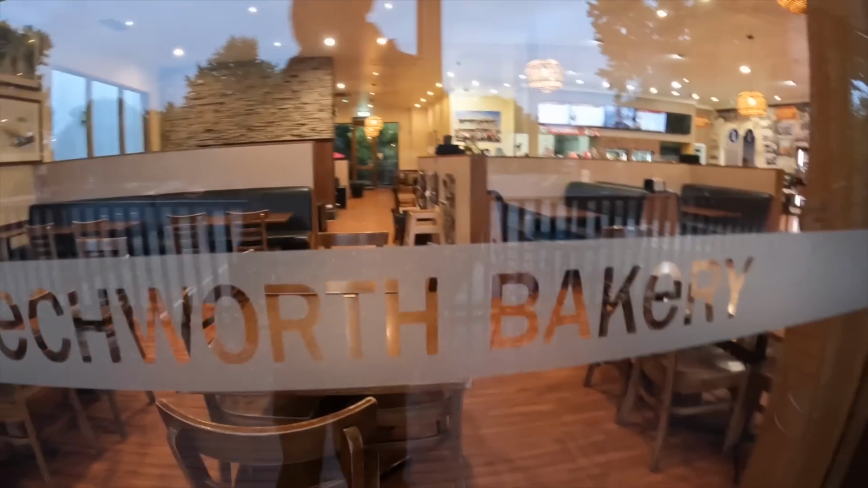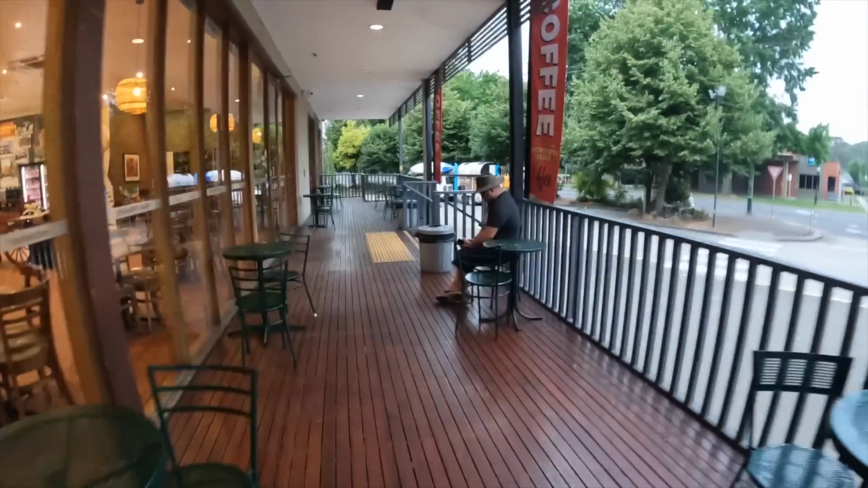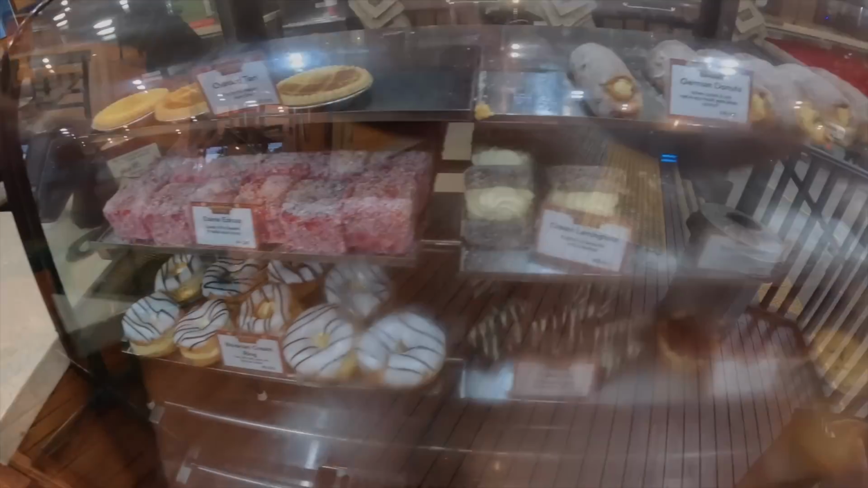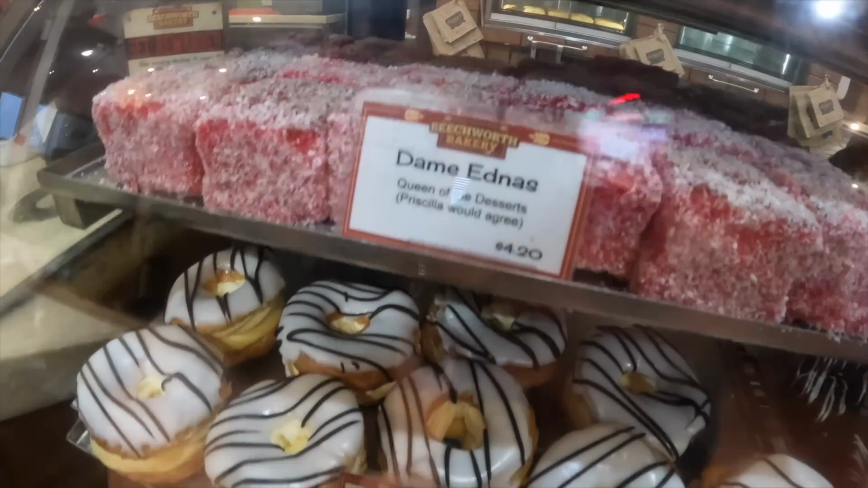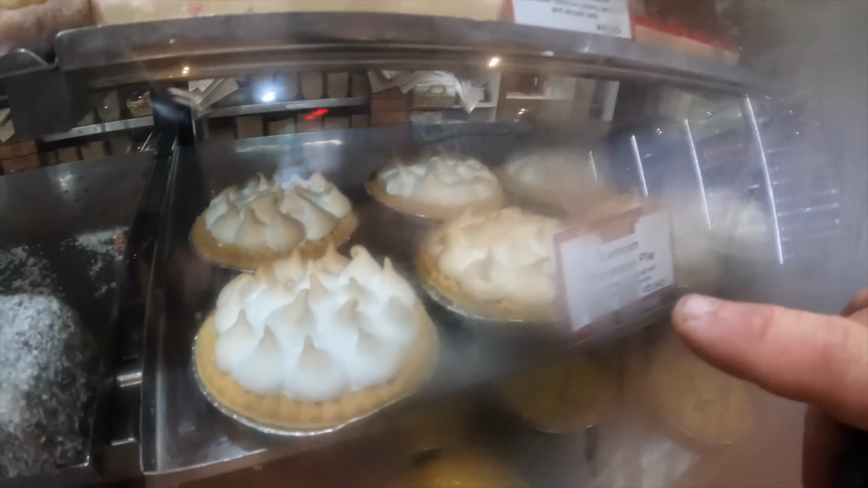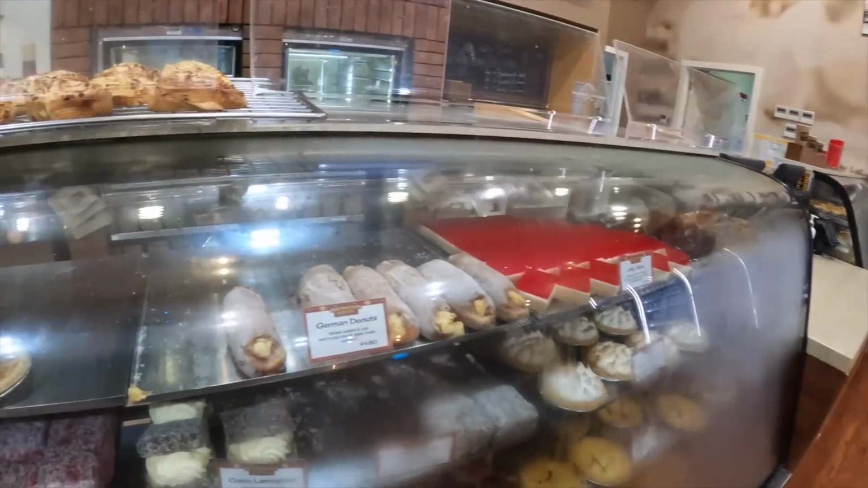Look. Pies, sandwiches, cakes, bakery. Ooh. This is like a dream for the sweets man. Dan's favorite custard tarts. Do you like these? I've never seen them. They're normally just Lamingtons. Lemon meringue pie. Oh me, oh my. Jelly slice. German donuts. Lamington with cream.